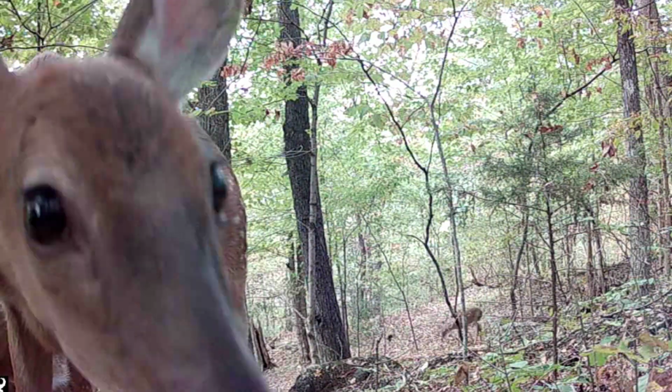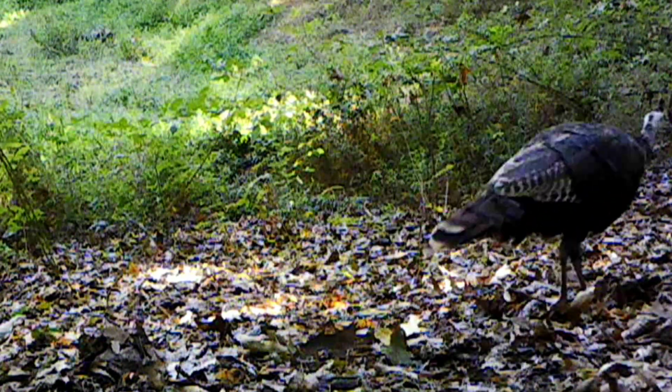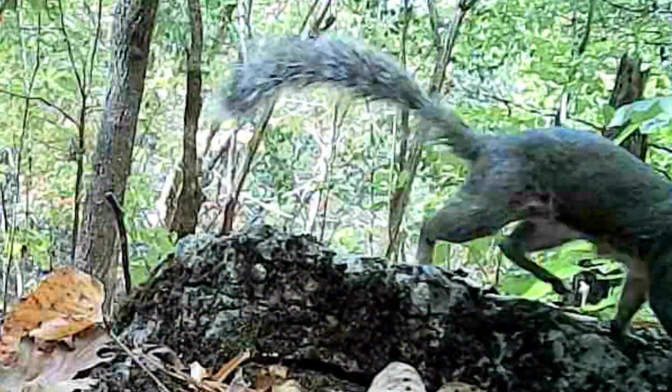The fawns, they're growing like weeds, losing their spots. The turkeys, they don't like this heat at all. I don't blame them. The only ones having a good time are the little squirrels. It's their time of year.